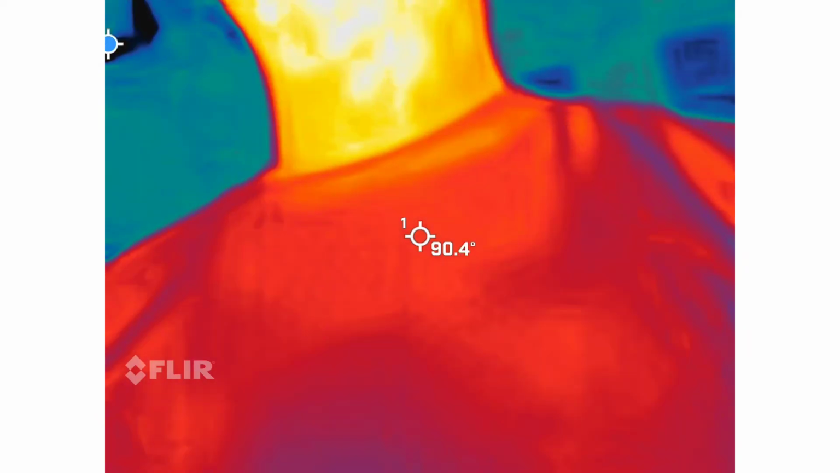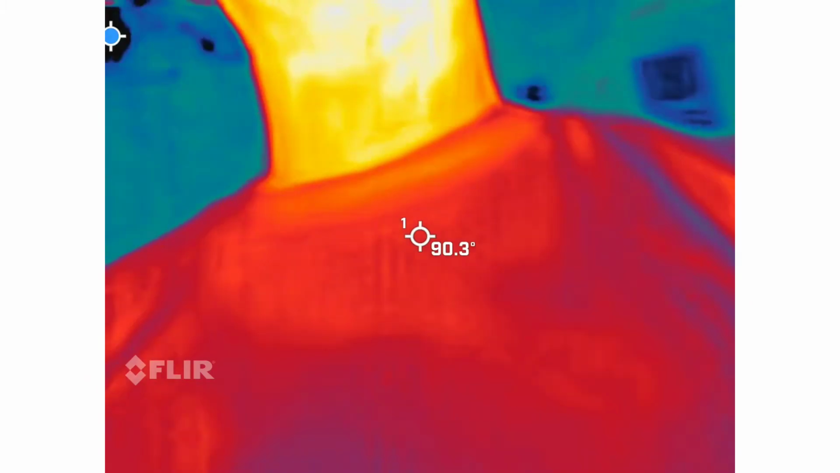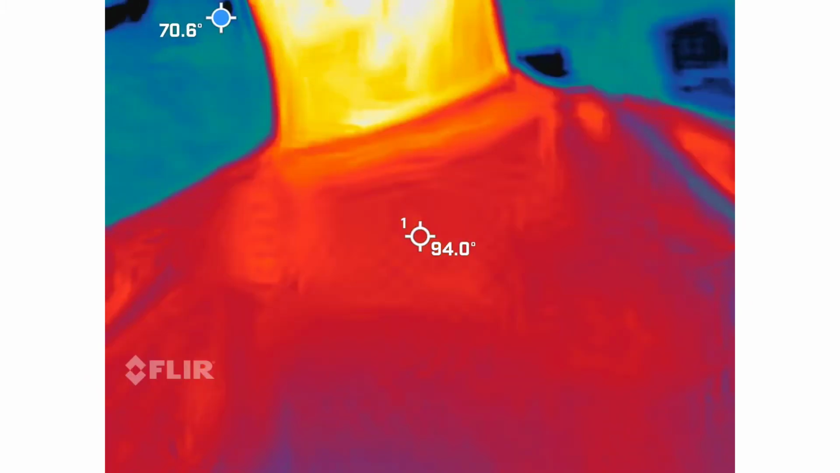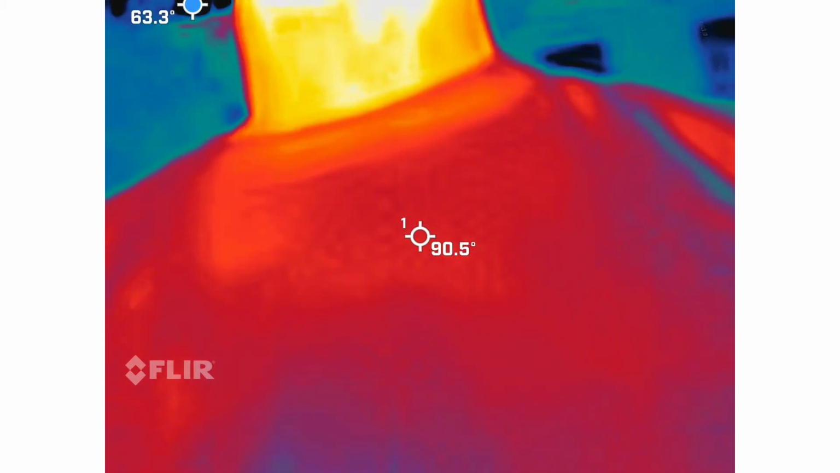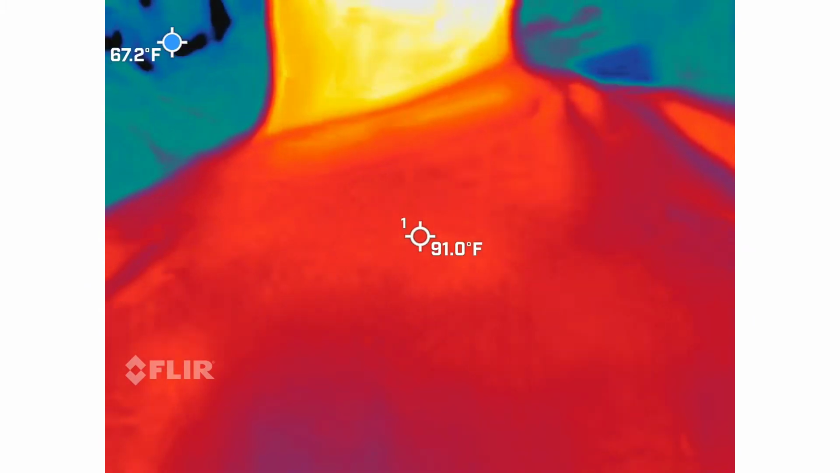I will kind of give you some videos towards the end of this to show you what I'll be looking for when I'm spot checking this video. Melissa's going to be holding this thing horizontally all night long. She's also going to see a blue dot bouncing around the screen. That blue dot gives us the coldest spot in the frame at that particular moment. It's kind of to help direct your eye on where the cold spots might actually be.